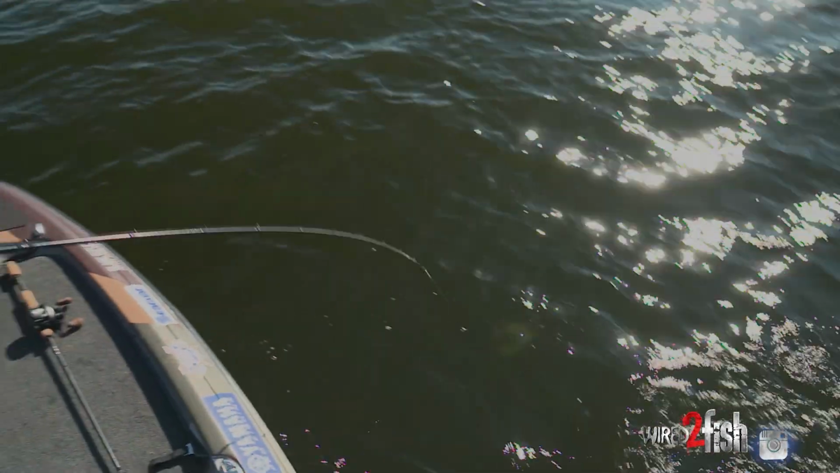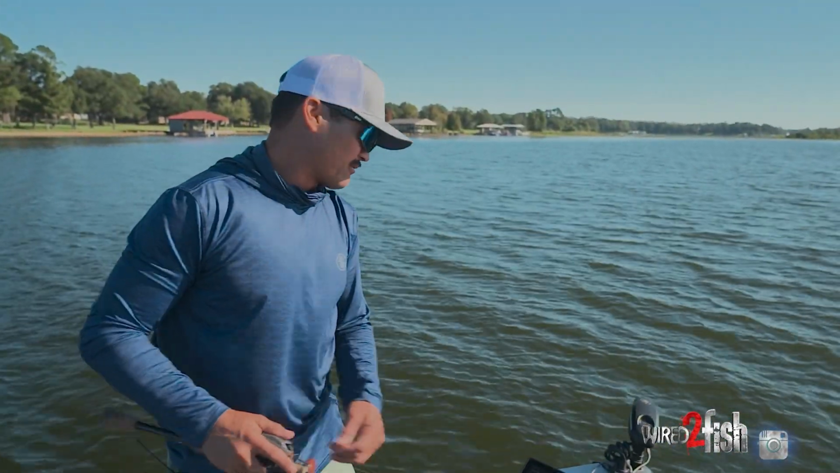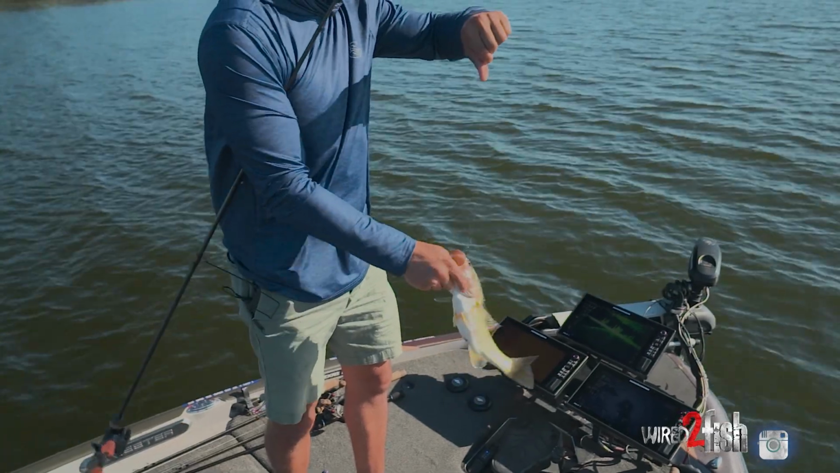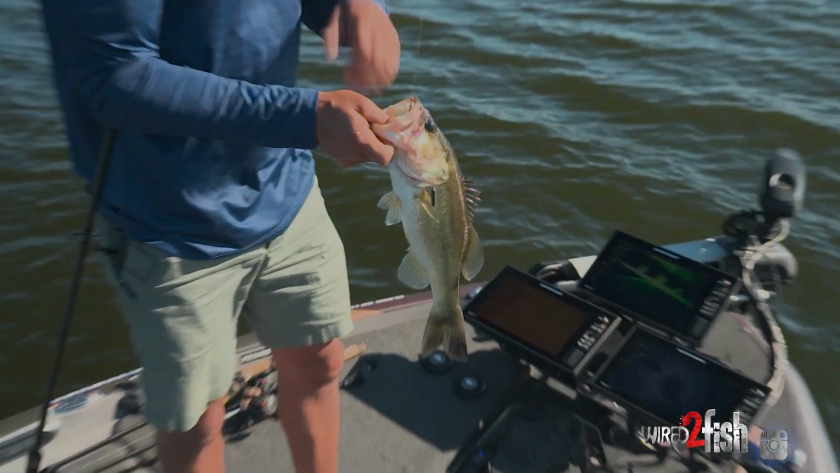And then as we put the trolling motor down, like I said, we added 2 more transducers to the mix. And what that does, it just helps you make those decisions. And we threw the jerk bait and we started defying the situation a little bit more, and a little bit more, a little bit more. Nothing on the jerk bait.